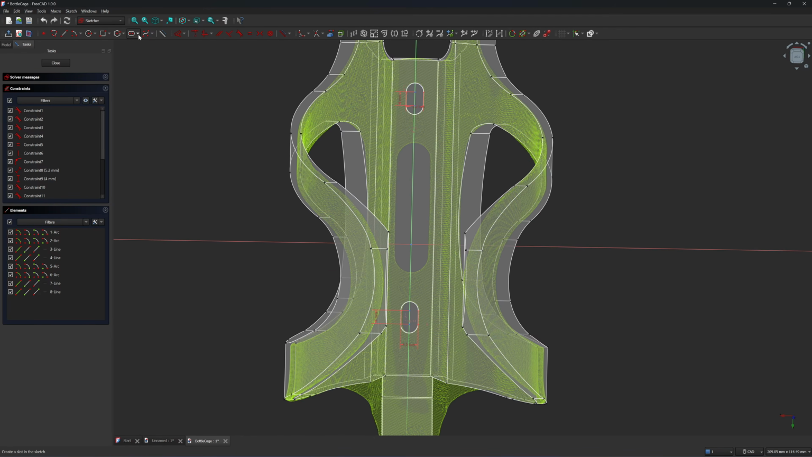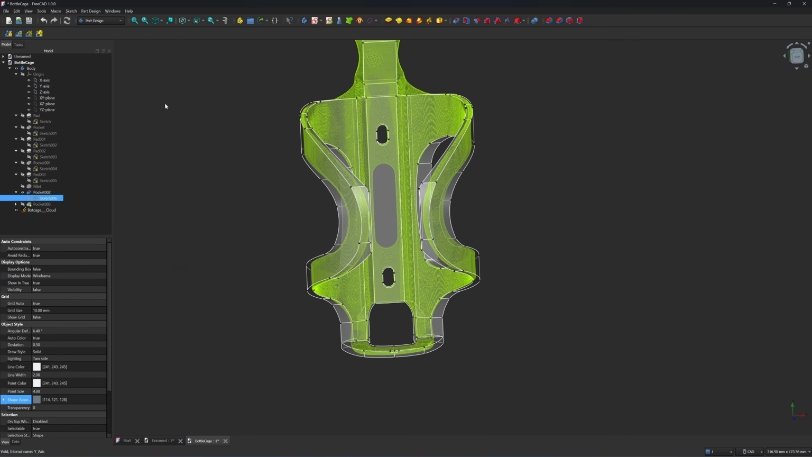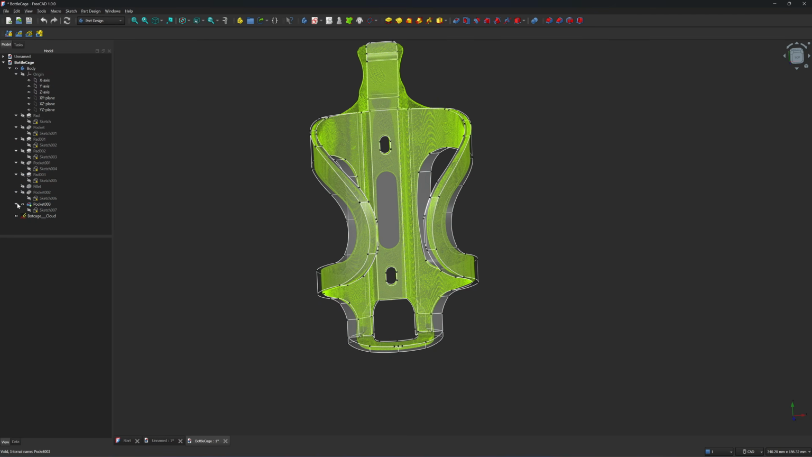To create slotted holes, I use this create slot command. You could try it, it's not difficult. I don't want to make the video too long. Okay, next, final step. Okay, the final step.